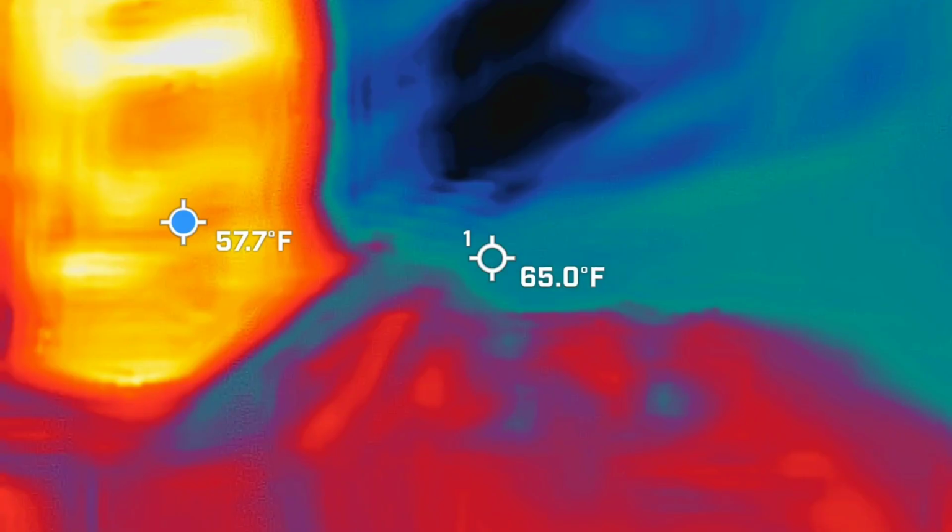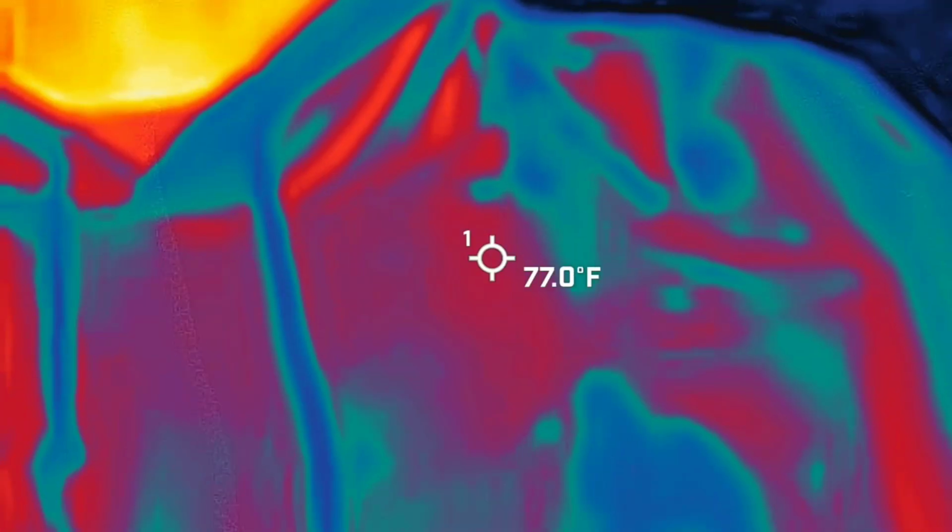Imaging camera. Nice. So this is the real deal, just so you know. This is what firemen use to actually help save people. This is not a phone app that you can download. So why would we want thermal imaging inside of a ghost hunt?